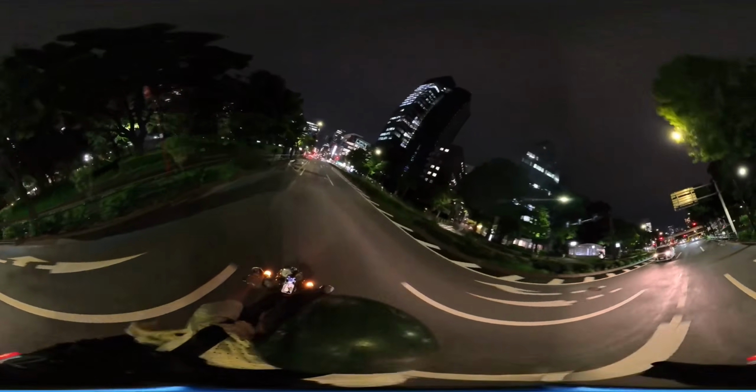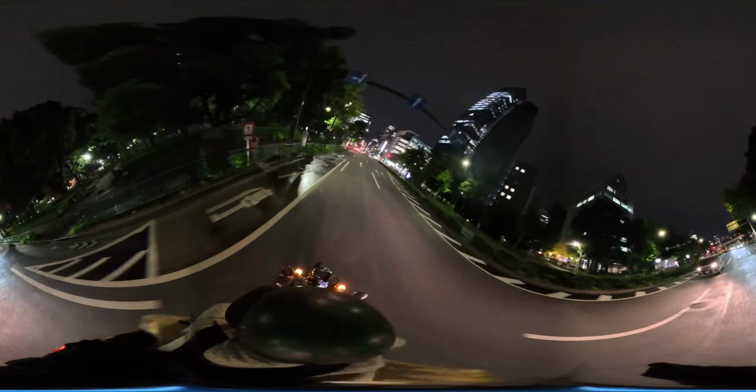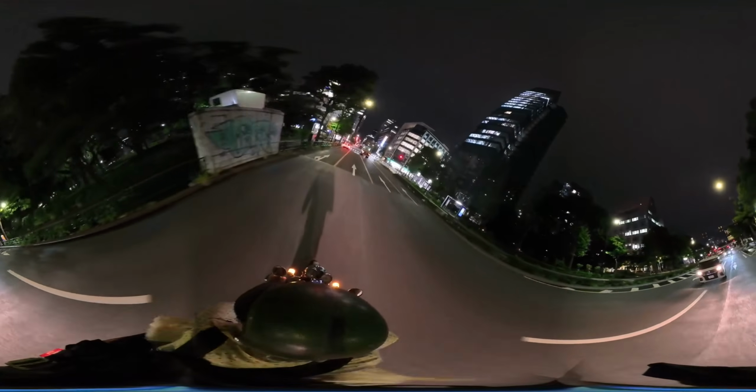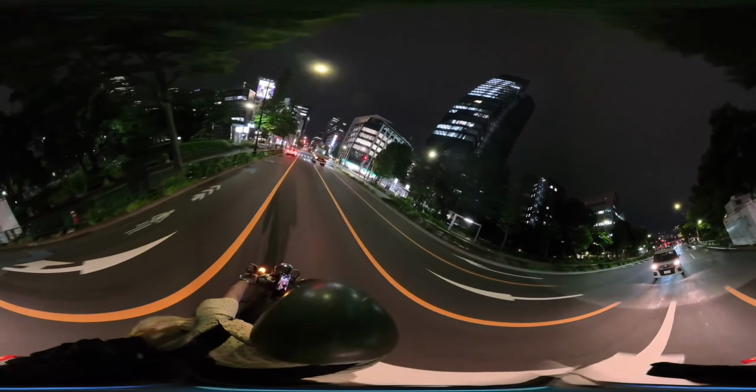Oh, it's changing colors, Tokyo Tower. I can see it in the mirror of these buildings. Now it's green and it's changing colors. That's cool.